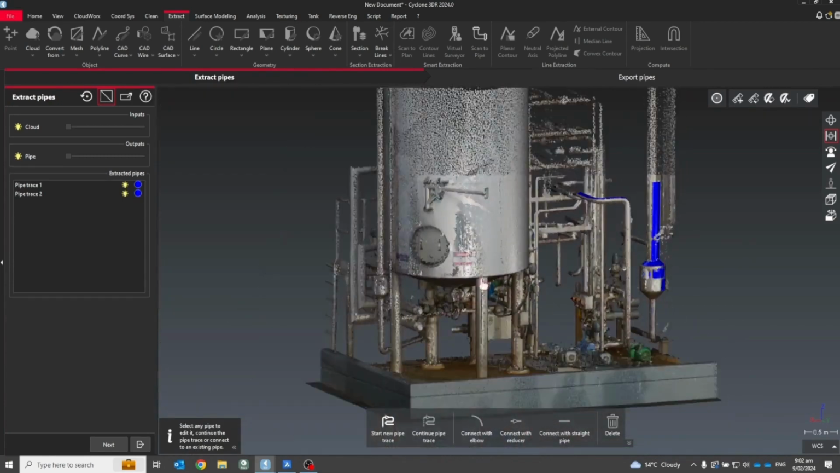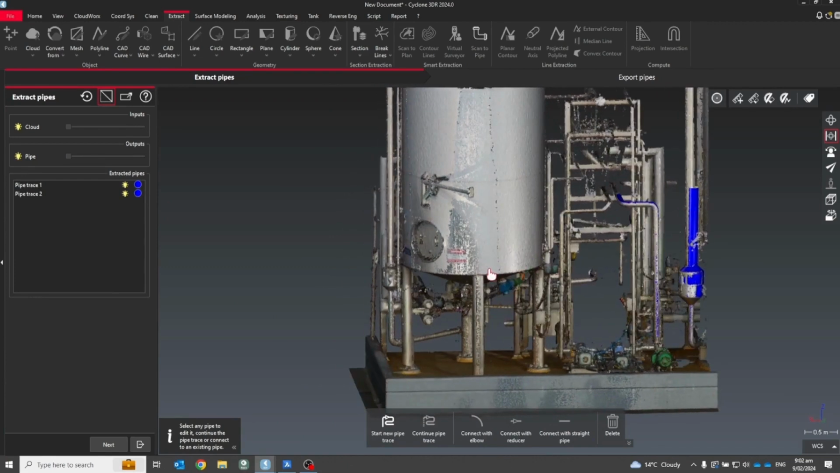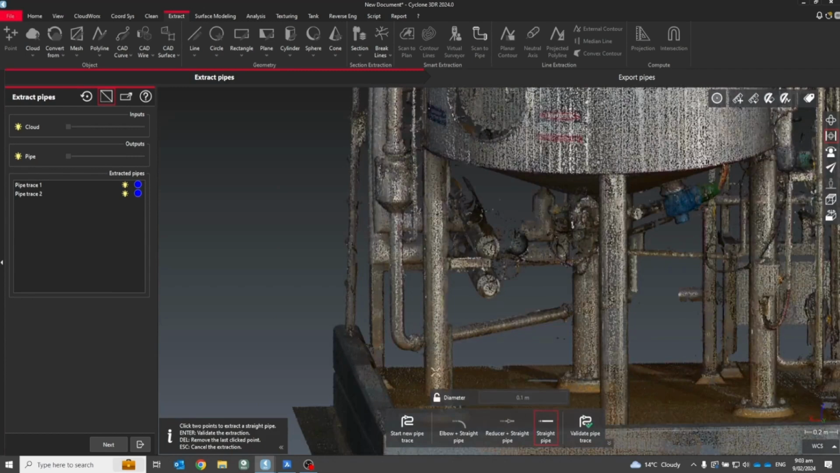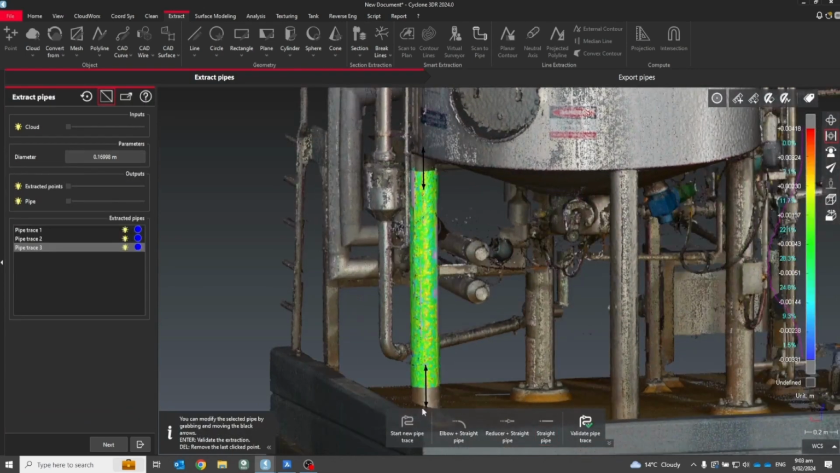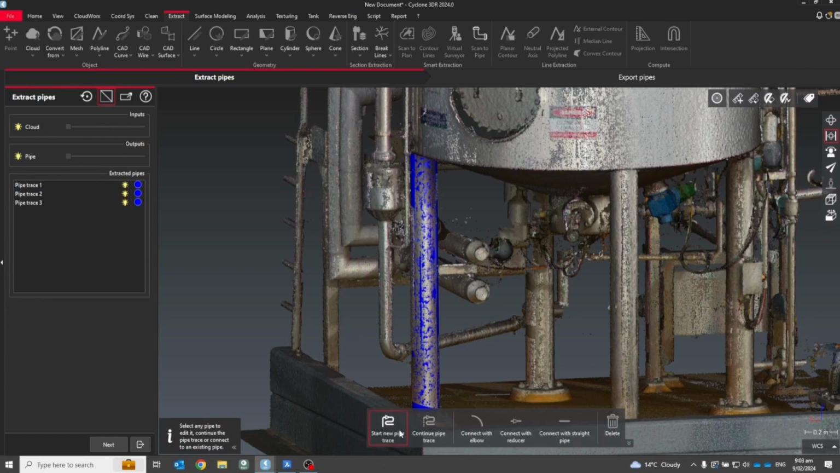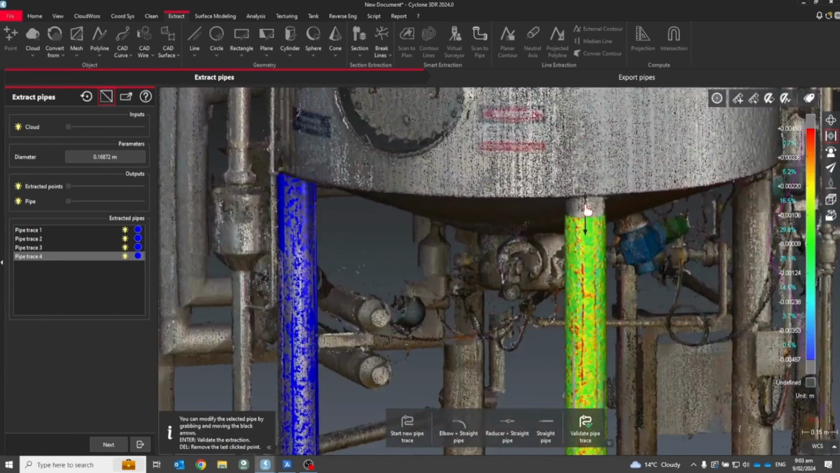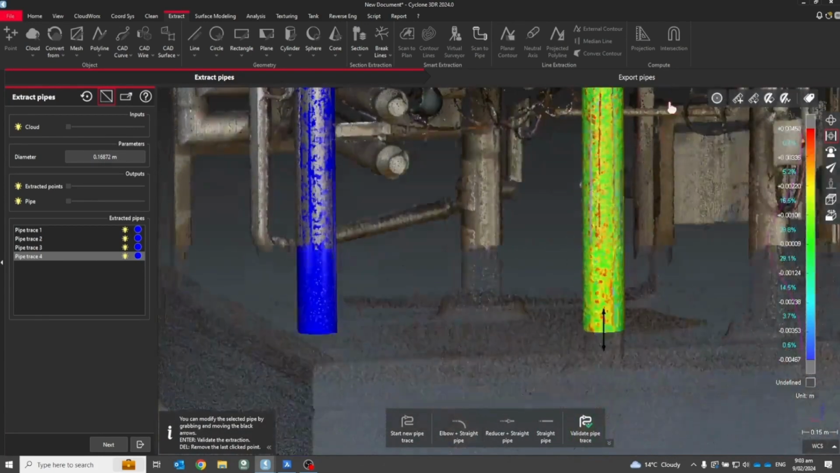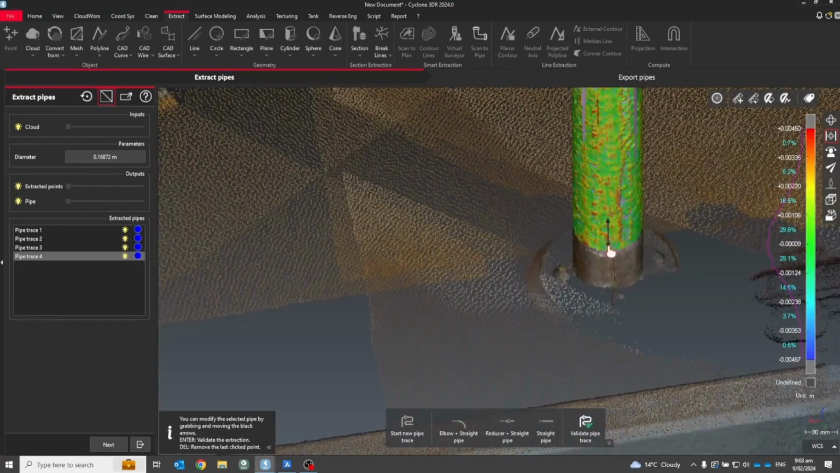So there's a couple of runs. This tool is quite versatile, so not necessarily limited to pipe runs. You could use it to model any cylindrical objects. So here, for example, I could use it to model the supporting struts of this tank here, which is cylindrical, so I can extract just individual straight pipes by accepting the trace and then starting a new one. So you could use this on cylindrical beams or tanks, for example, which I'll show you shortly.